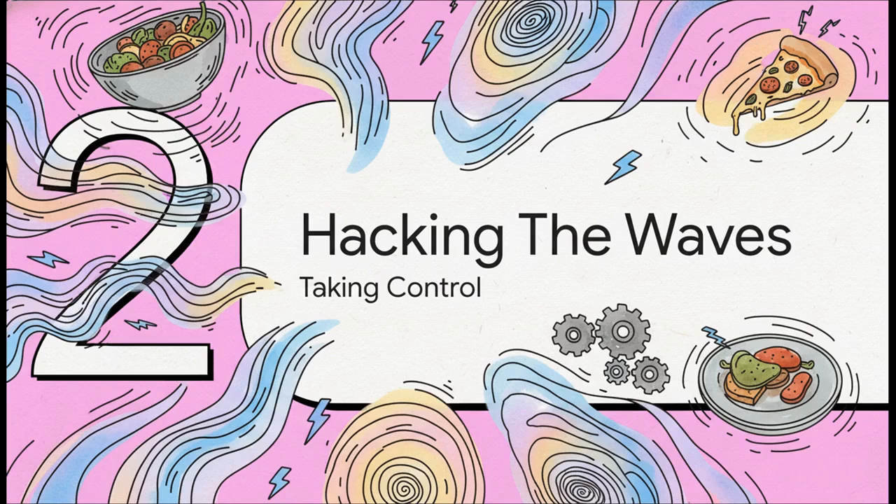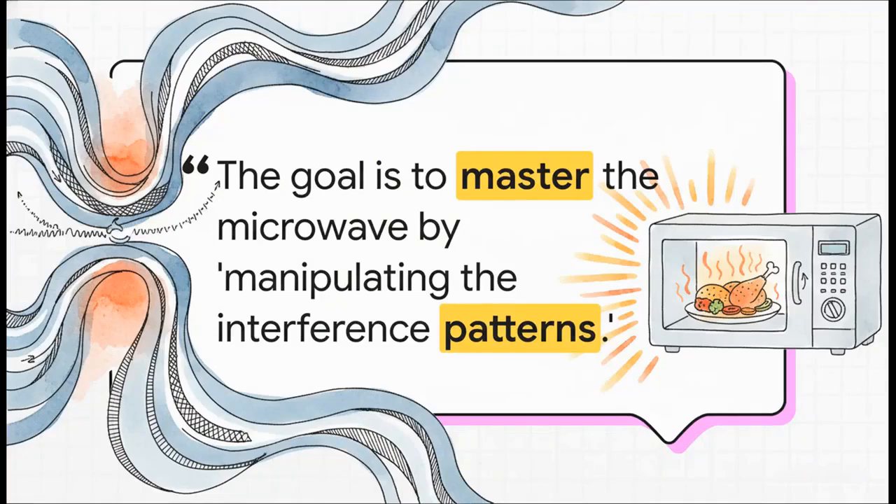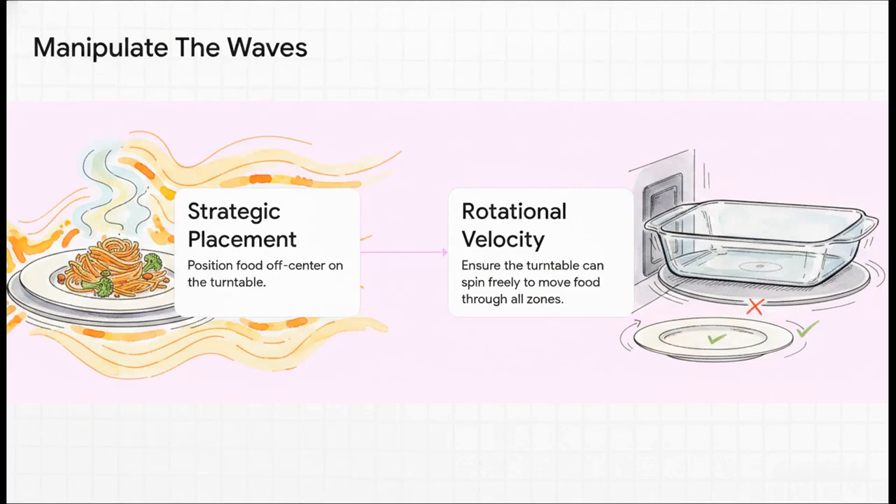We're going to learn how to hack the waves. So here's the crucial insight. We can't get rid of the waves. They're how the thing works. But we can totally outsmart them. The goal, like our source says, is to master the microwave by manipulating the interference patterns. Or, to put it simply, we're going to make sure our food doesn't get stuck sitting in one of those dead zones. And here is exactly how you do it.